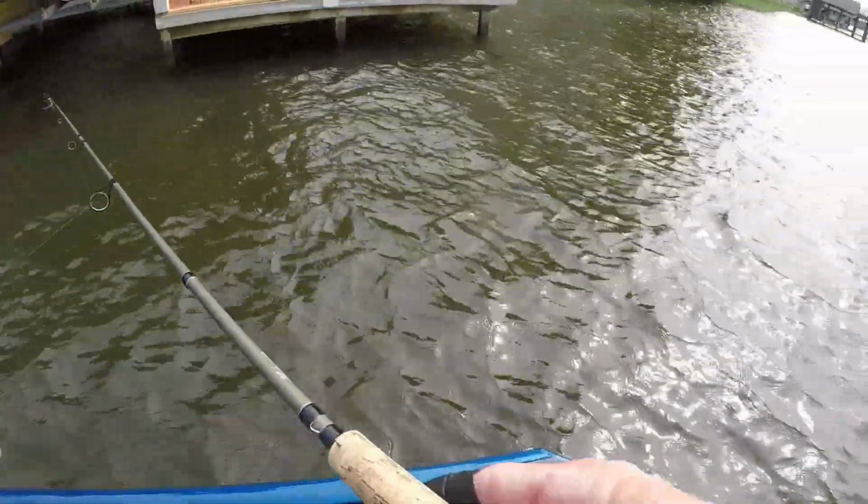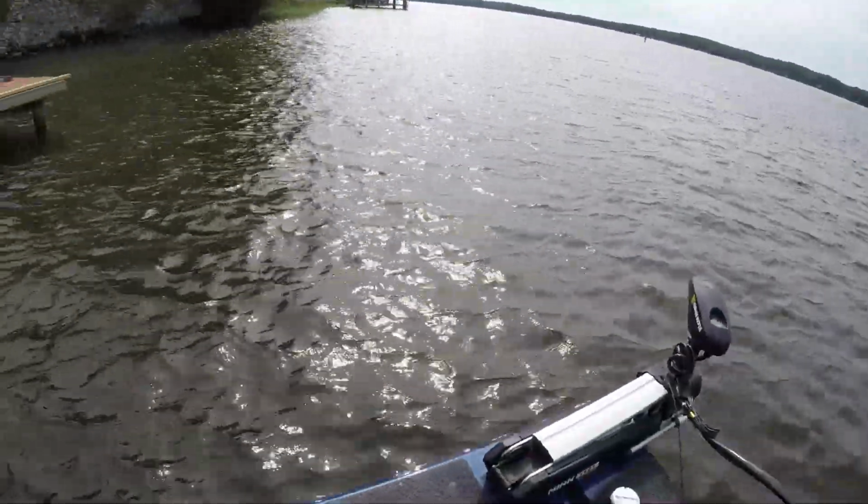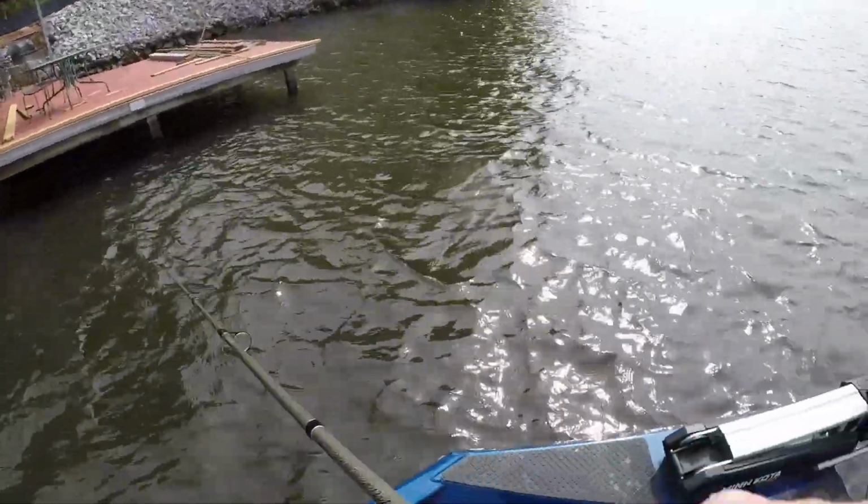All right, I'm gonna make about 2 more casts here, guys. The wind's getting up, as you can tell. Water's getting choppy. So it's 12 o'clock. I'm gonna head in. A little bit after 12, actually.